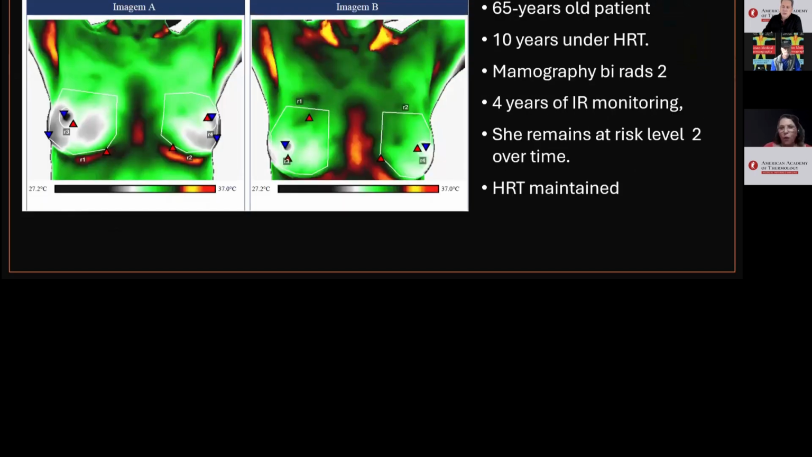I will now present some clinical cases and my approach according to thermovascular risk, Th1 and Th2 risk.